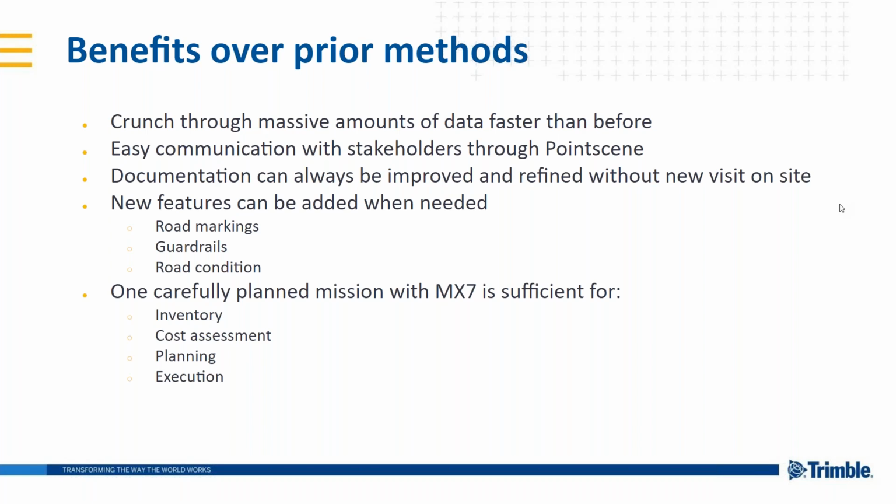So to finalize this, after using MX7 and Pointscene solutions for over 1 year, it's very hard to think how we would even go back to the prior methods, because this gives so much better documentation and information, and everything is just easily done, basically. But yeah, that's about it.